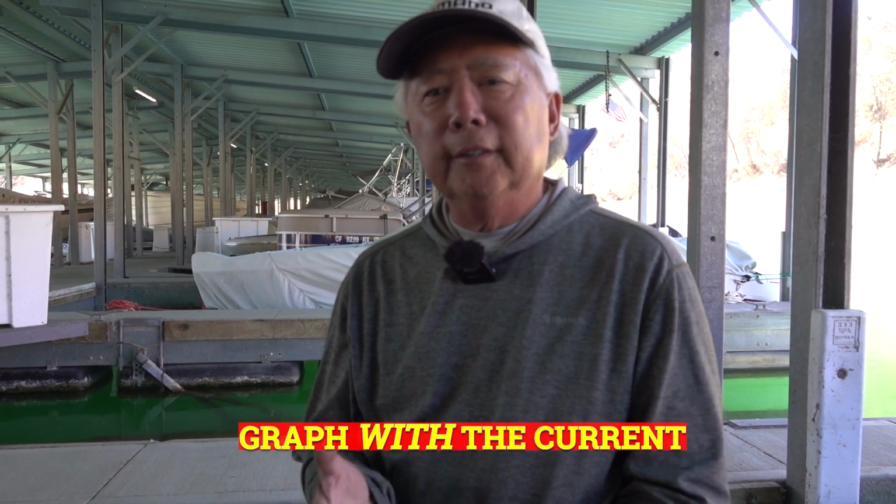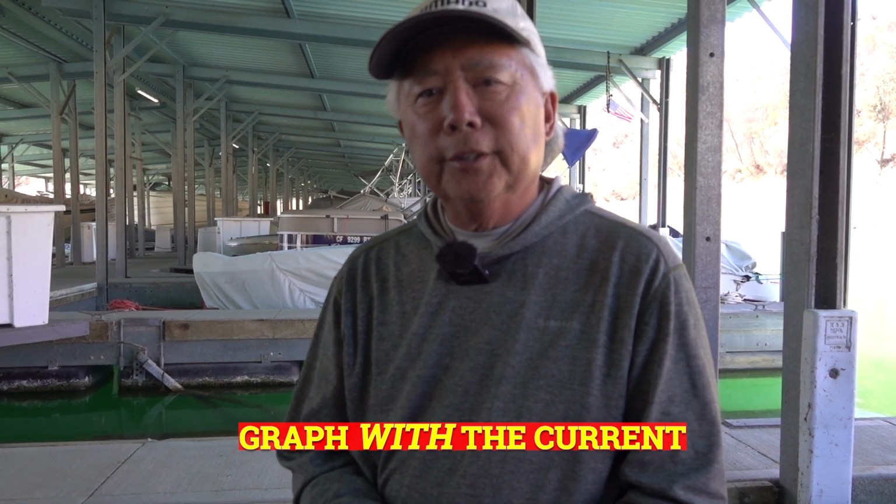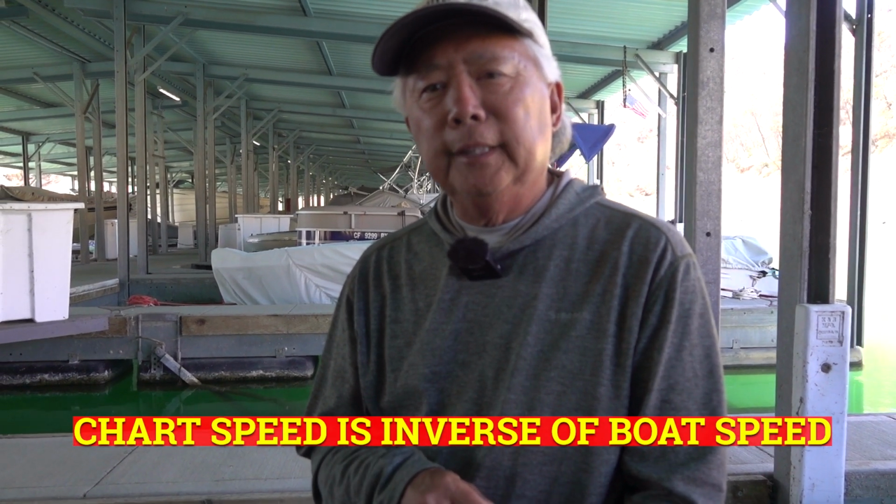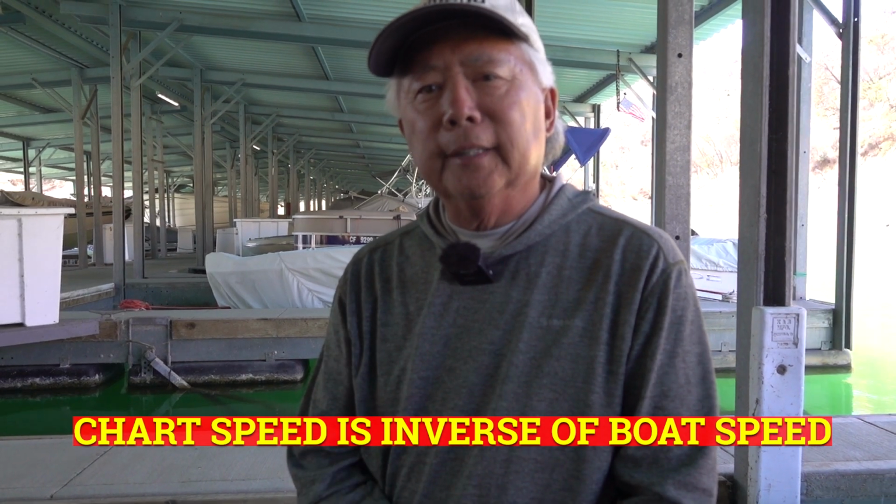When I'm fishing navigable water, meaning where there's current, I'll usually graph going with the current. You'll see a lot more fish. You'll see your targets a lot better graphing downstream. I don't care whether you're using Downscan, 2D sonar, or whatever, you'll get a lot better picture. And remember one important thing: your chart speed needs to be going the opposite of your boat speed. So if you're going really slow in the boat, turn that chart speed all the way to max.